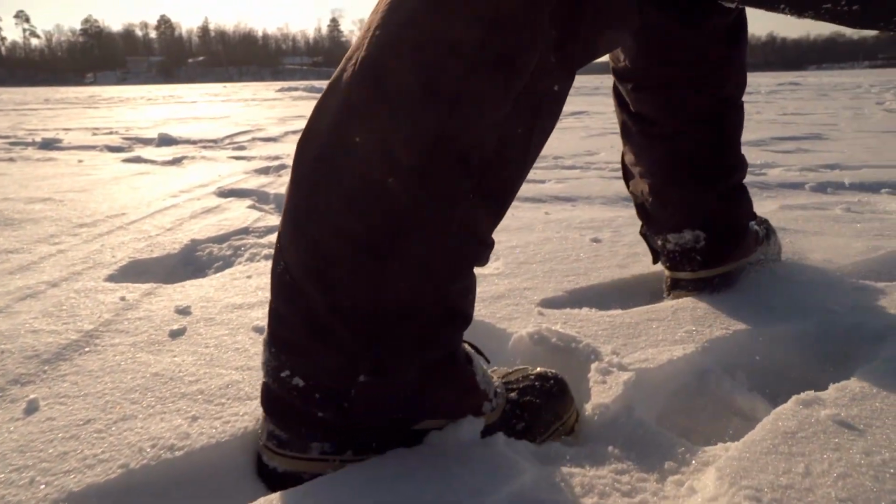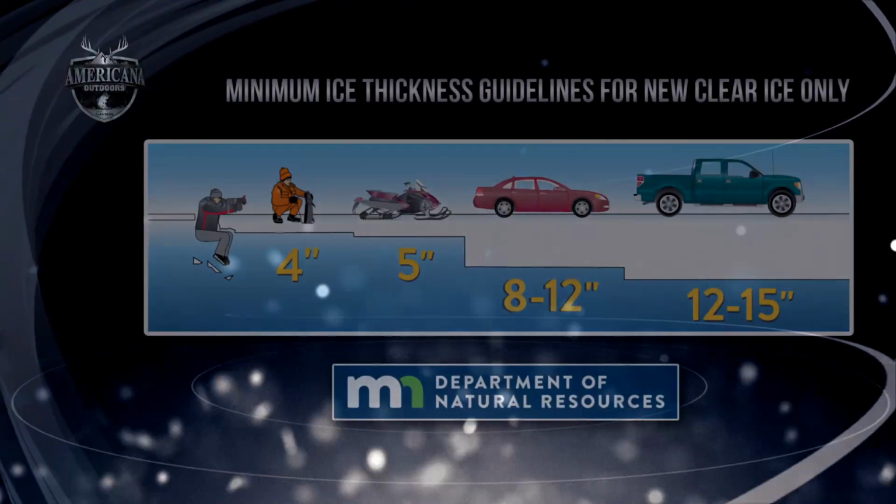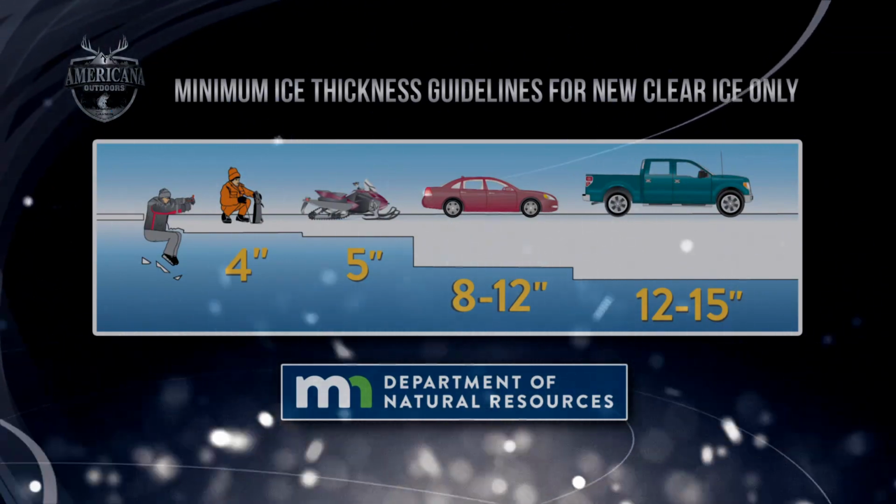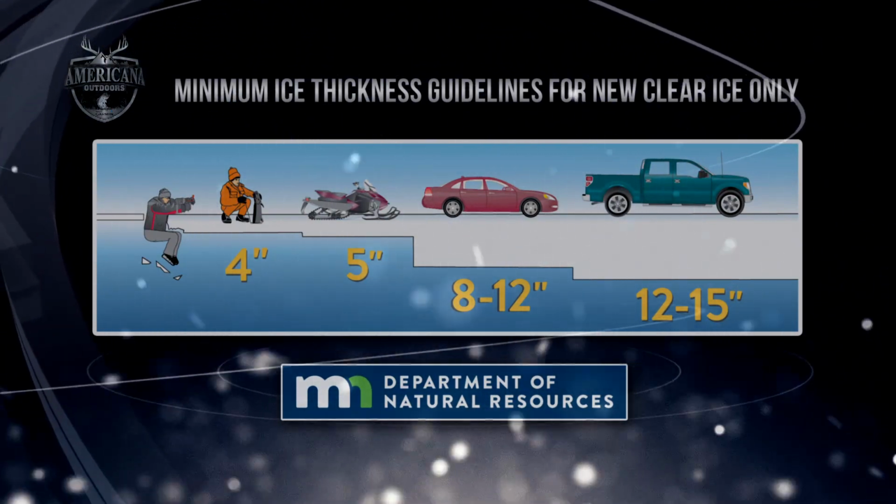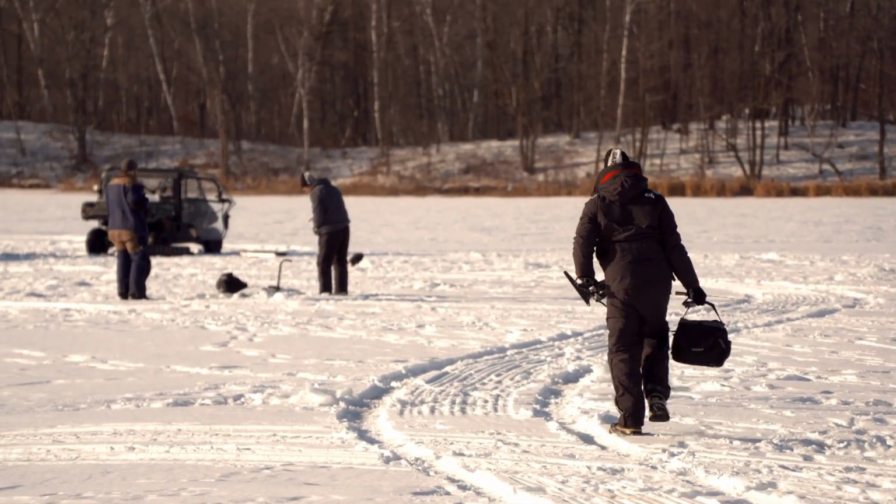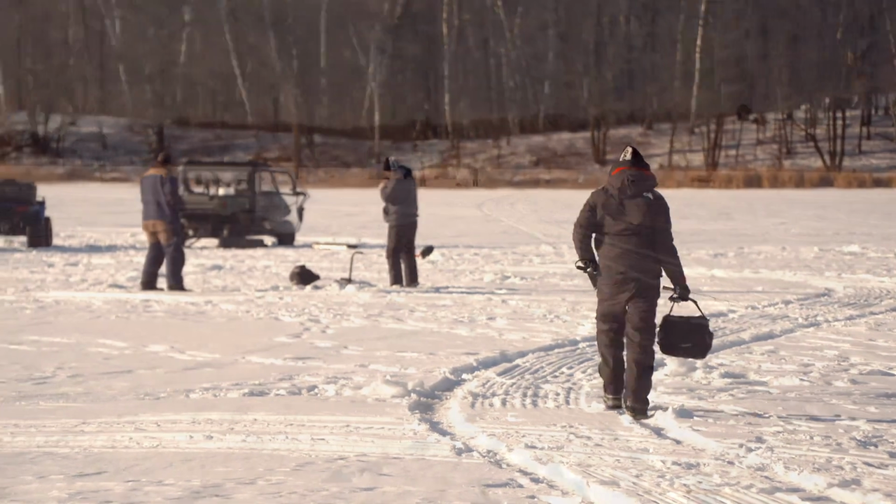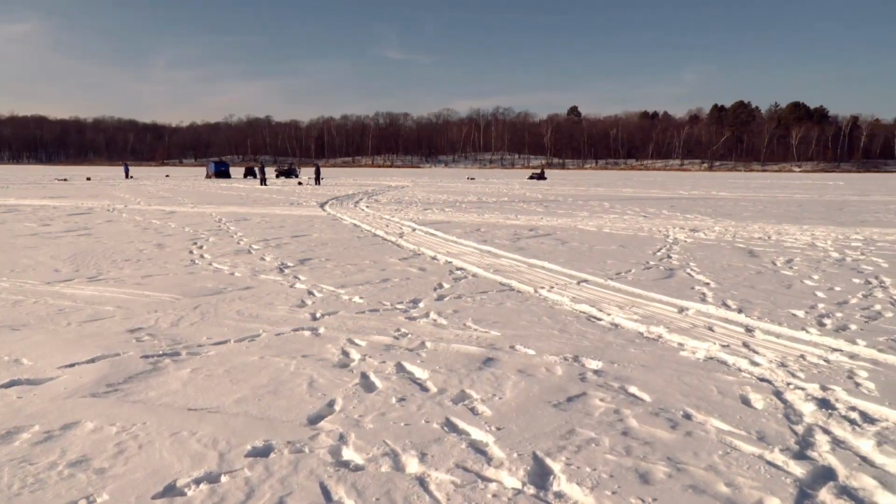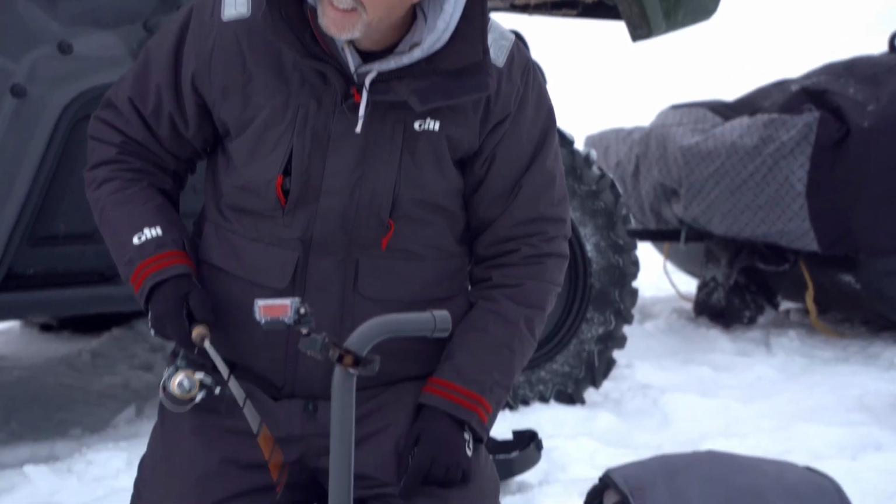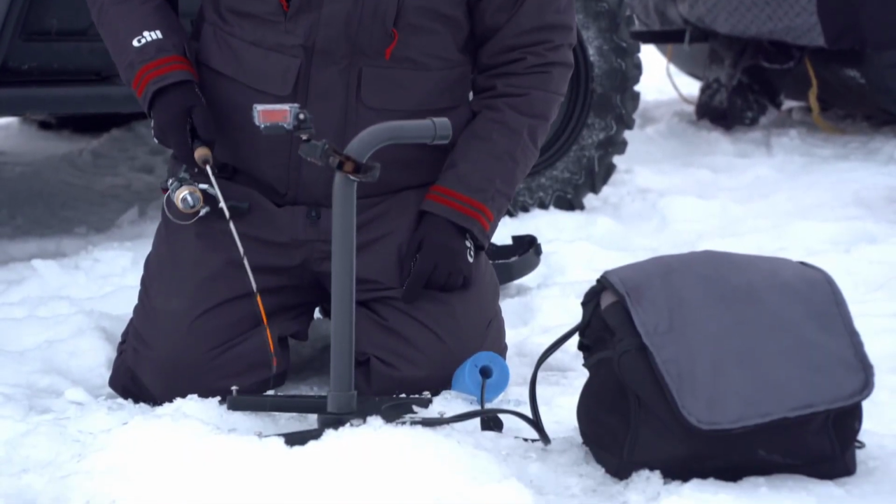You know, the general rule on ice is you need about 3 to 4 inches to walk out. You need about 8 inches to take a light vehicle, and you need about 12 inches to bring a truck out here. We've got probably 12 to 14 inches of good solid ice. We've got plenty of ice to be out here safely, but if you see cracks, if you see water seeping up through the ice, avoid those areas. If there's any question, stay off the ice.